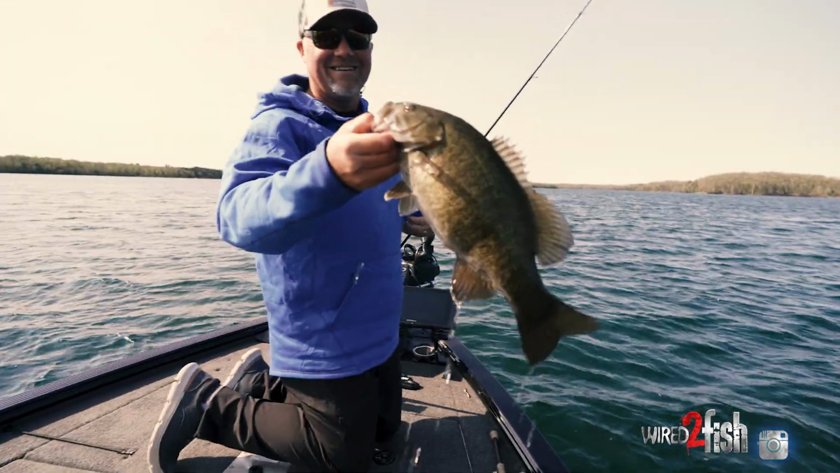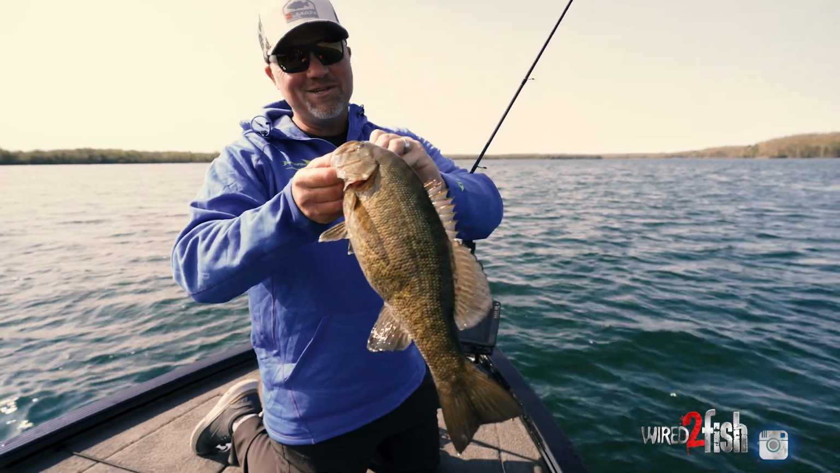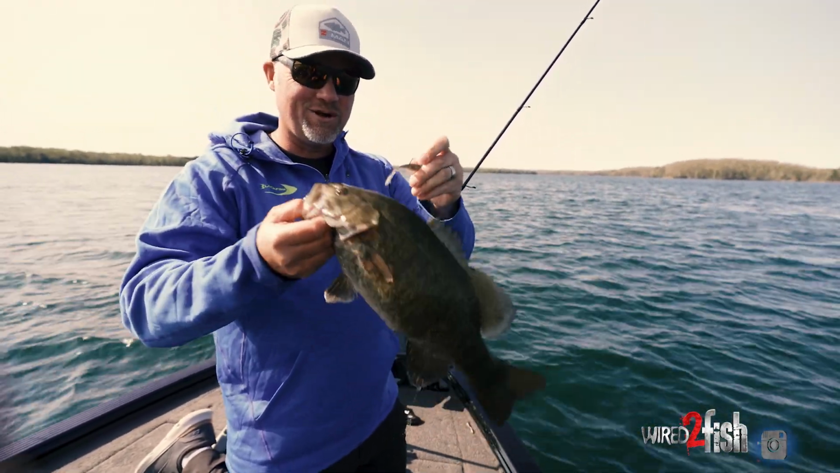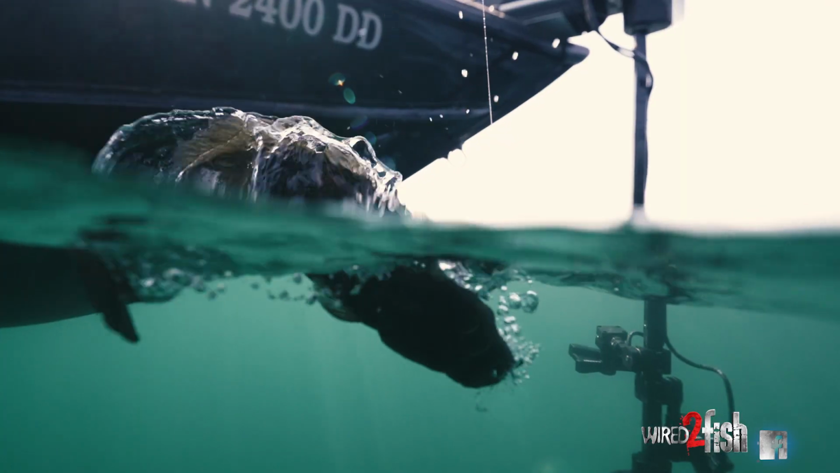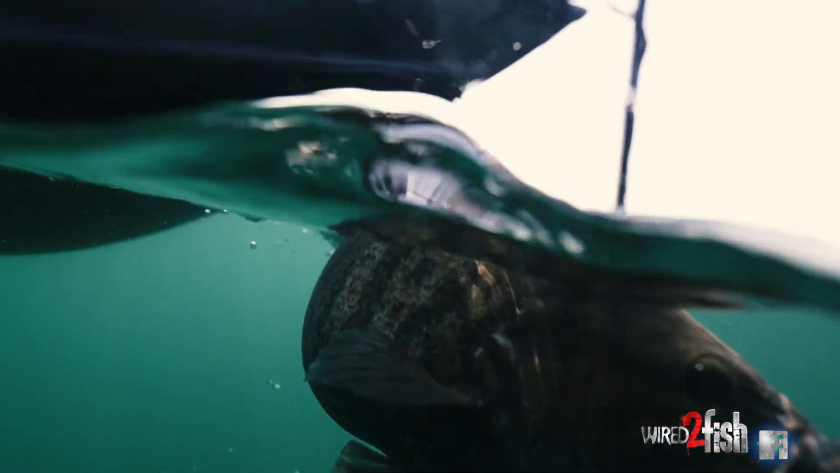Oh, look at that fish right there. Not the biggest one we've caught today, but just as fun as the rest. Go Graph ShadZ. Still going strong. Another beautiful smallmouth, and they are biting right now. I'm ready to get back out there and get another one. Couldn't resist that little minnow.